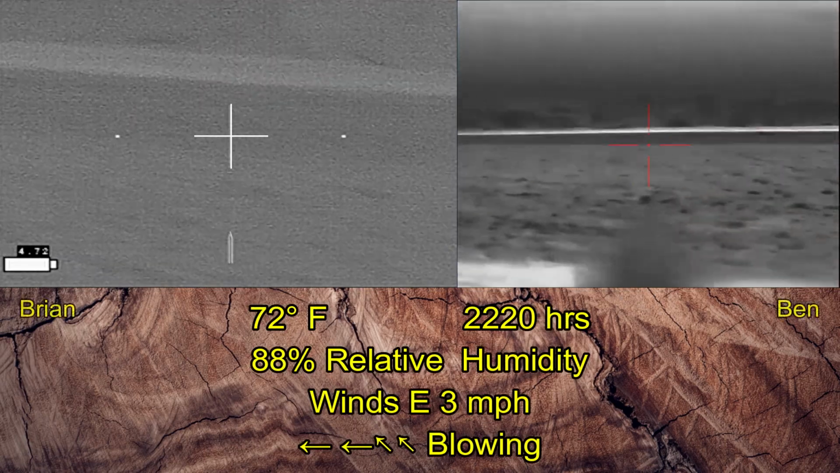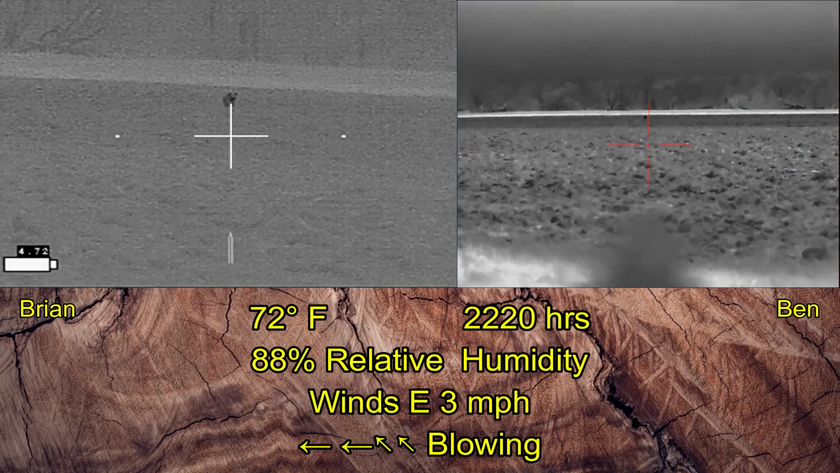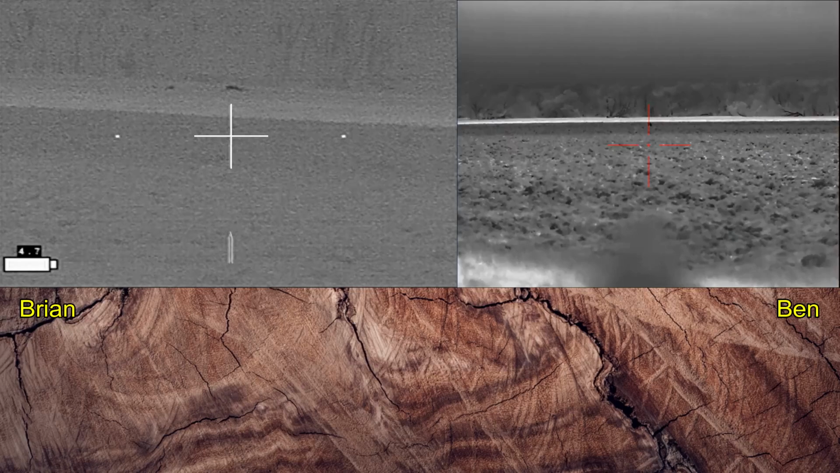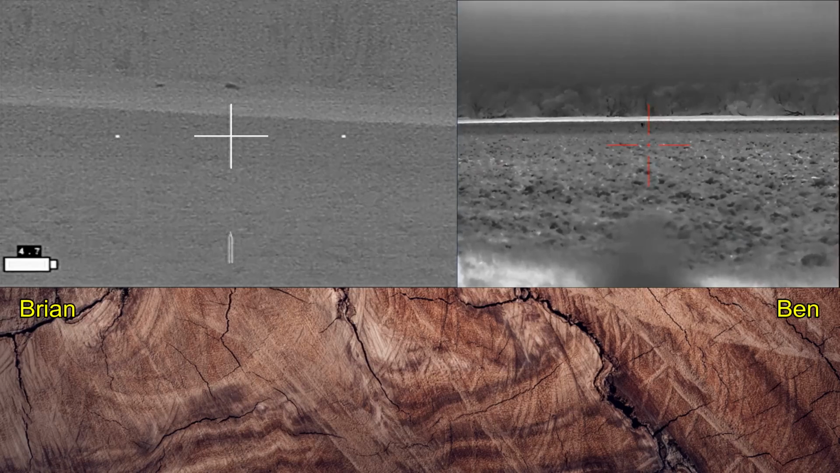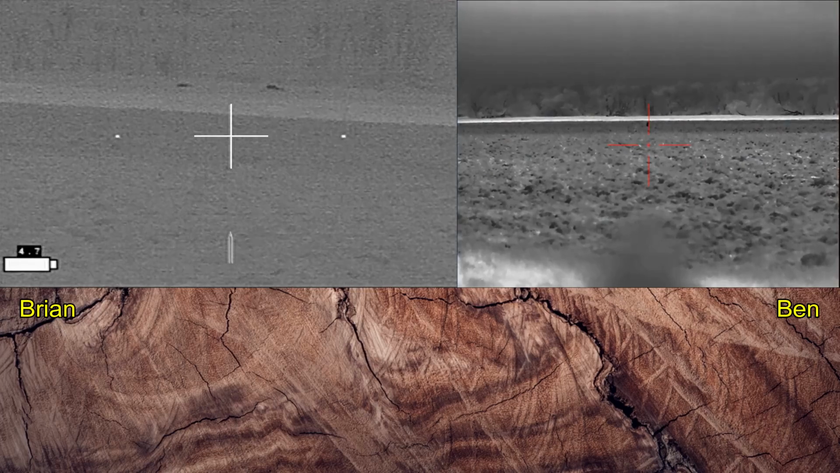Okay. Skip the coyote. You want to skip the coyote? Yep. Because they probably are hogs, we're going to skip the coyote. We're just going to get video of it, then move on. So we're going to have to walk and go after the hogs. Creek, and then